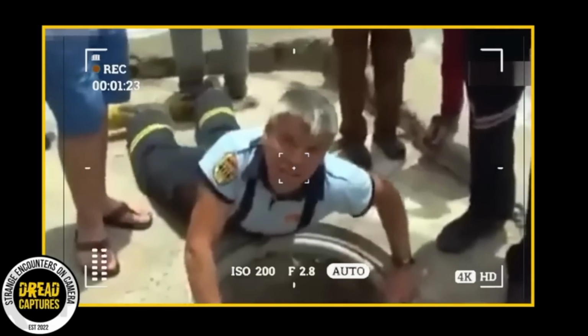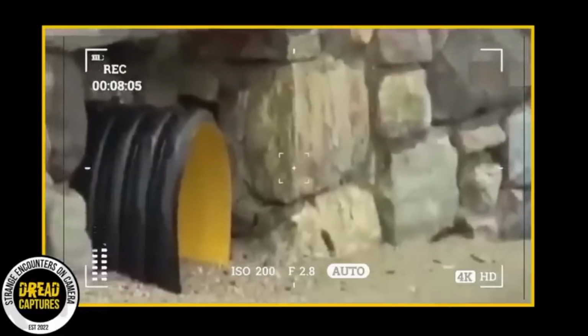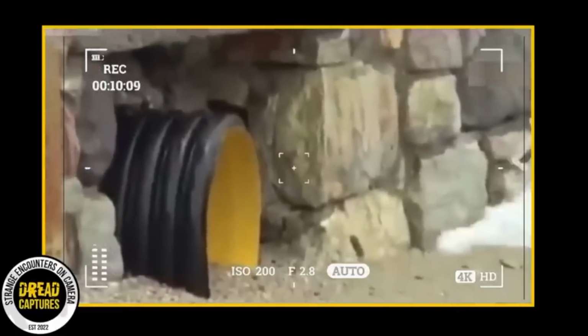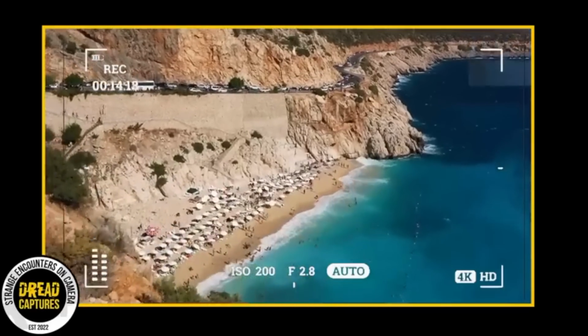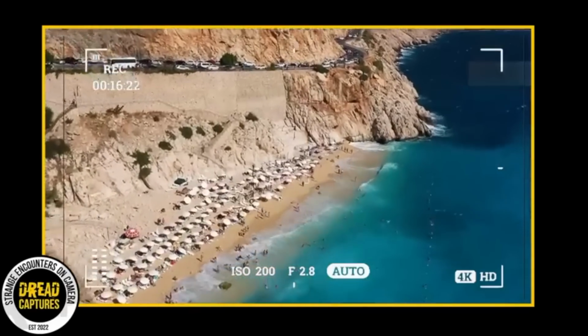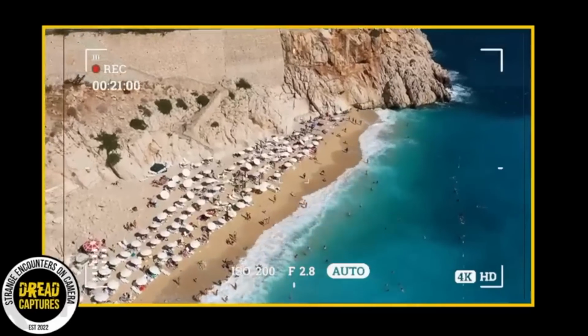A heartwarming display of maternal instinct unfolded recently in Turkey. Firefighters received a frantic call about 8 puppies trapped in a water drainage canal near a beach. The problem? The rising seawater threatened to drown these helpless pups. And unfortunately, there were many rescue challenges that lay ahead.